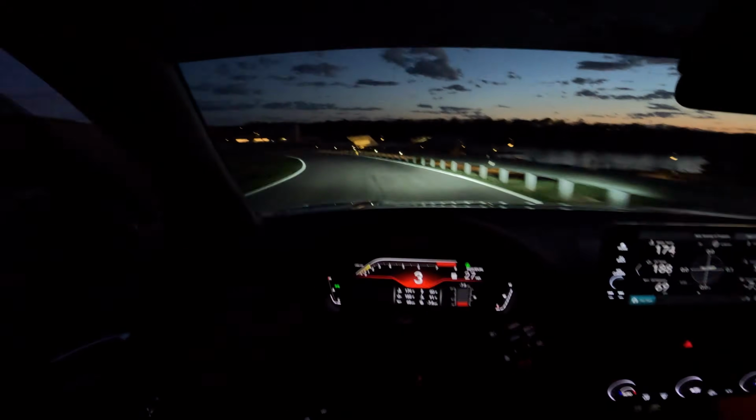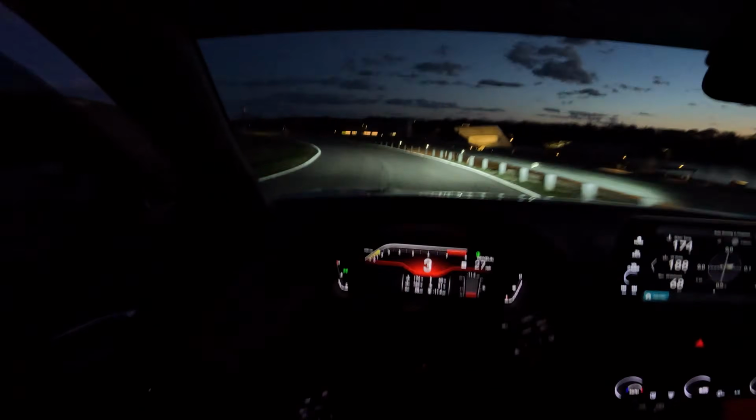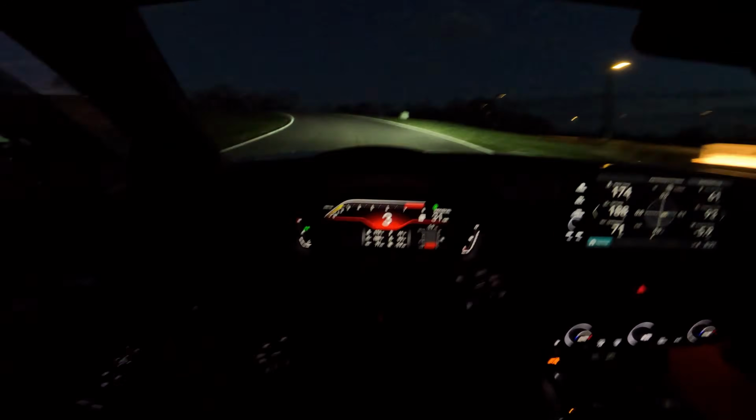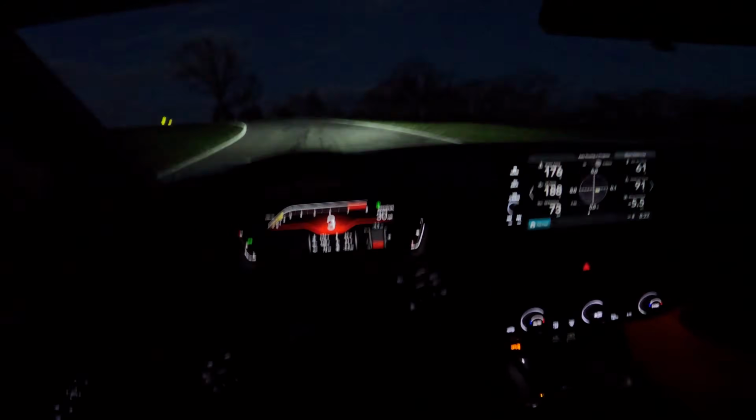I remember when I first purchased this car, I was driving back from Virginia to Kansas City, and it finally hit nightfall, and I got to actually see what the red lighting looks like on the doors, and I just love it. It's a nice clean touch, and obviously there's some red in the foot area.